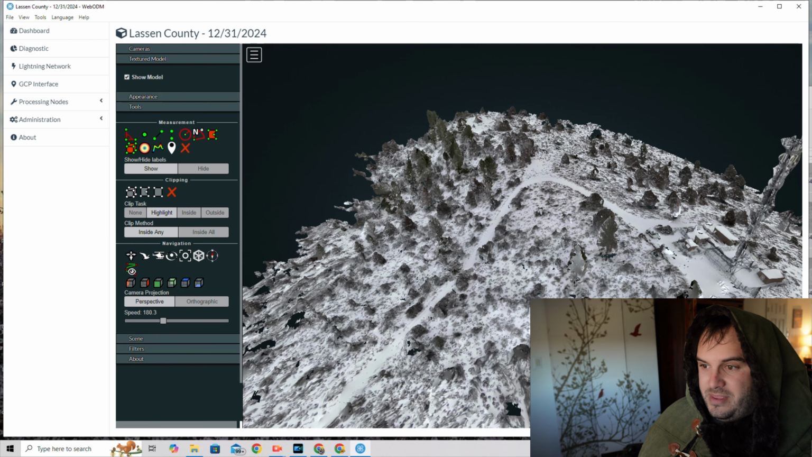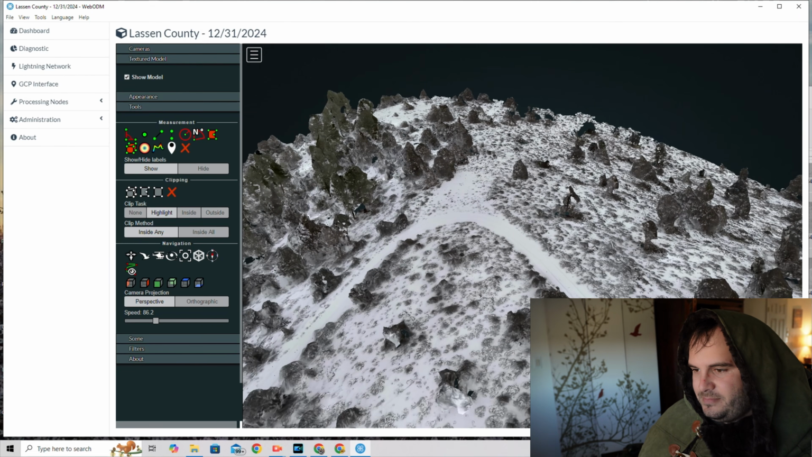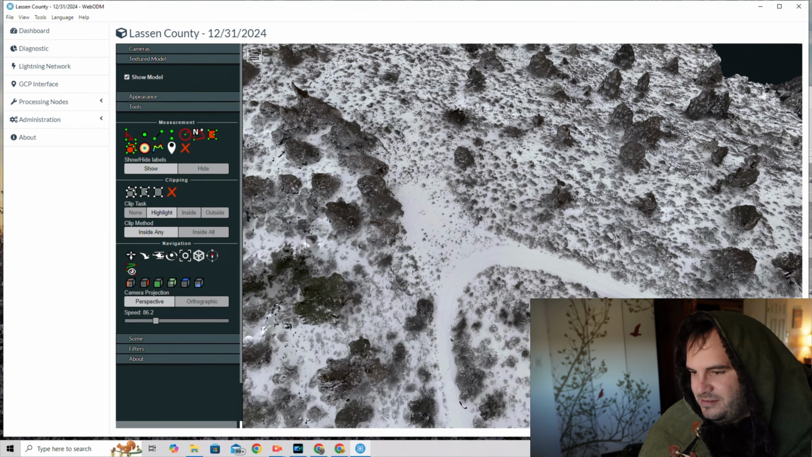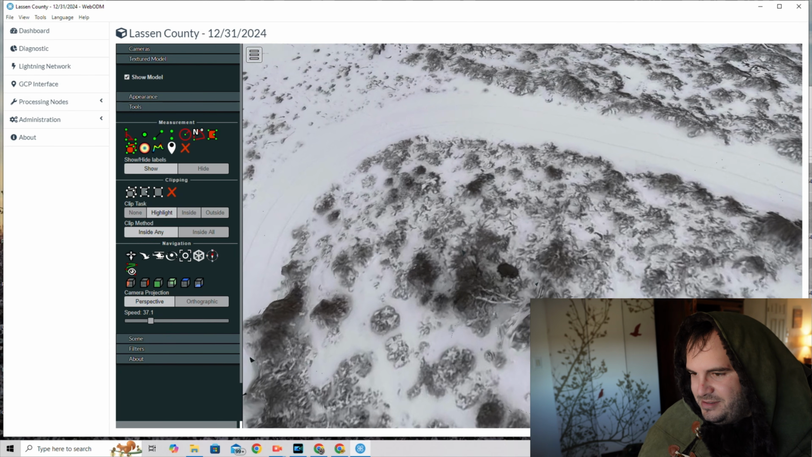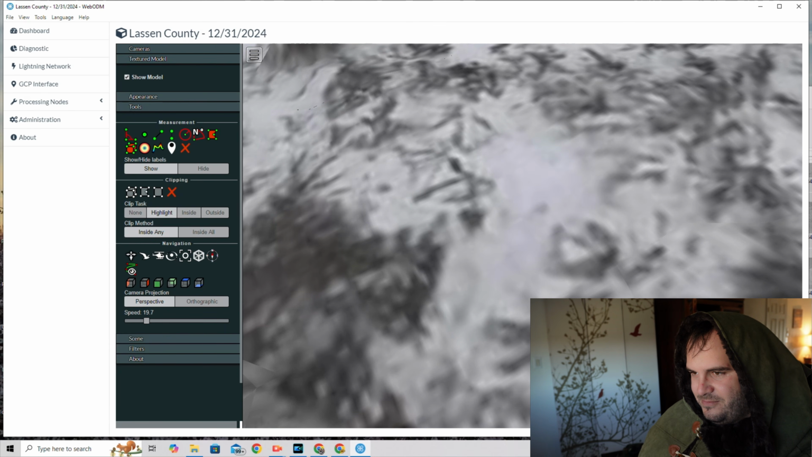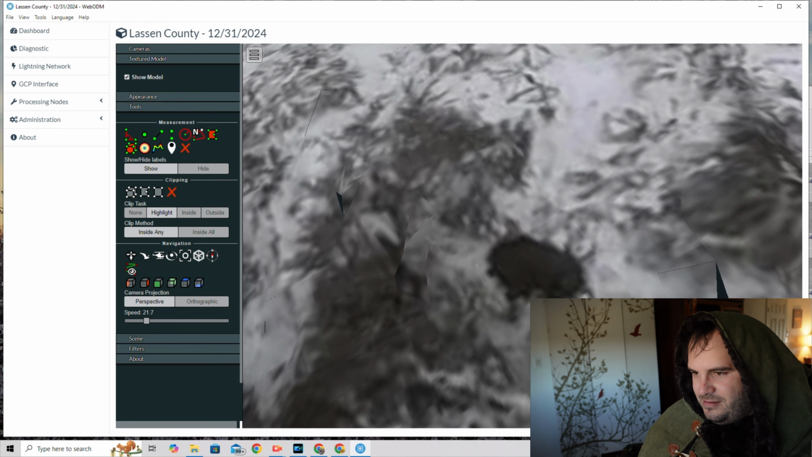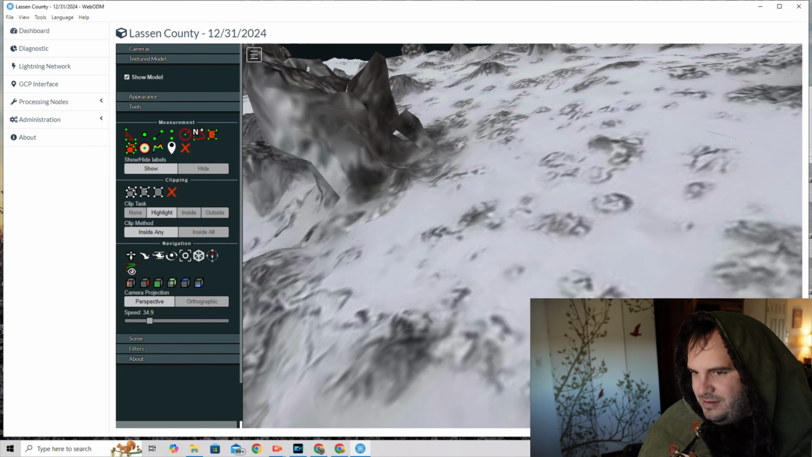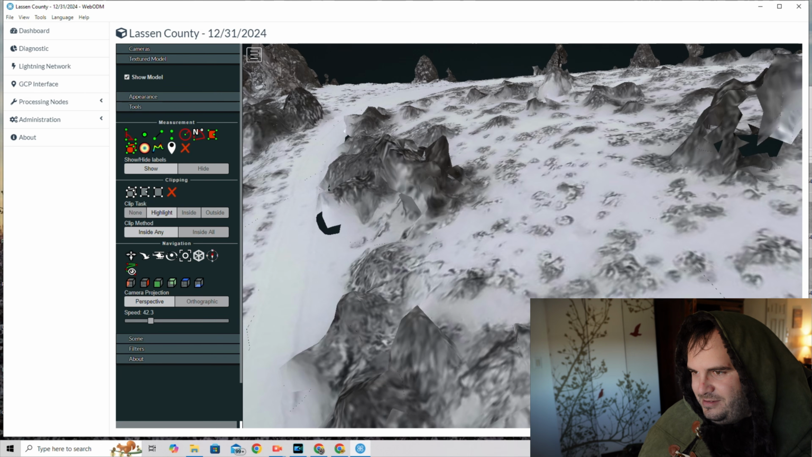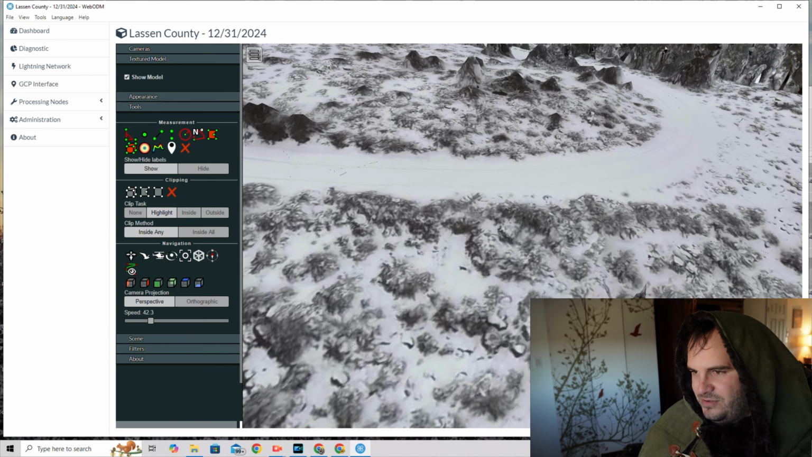But this is just something that I know a lot of people don't know about, and it's one of my favorite little things. So let's see. We know where we're at. So that is us right there. Again, I'm very sure, but I'm going to have to confirm it with the infrared. But you can see right there in that little thicket of trees, a black spot.